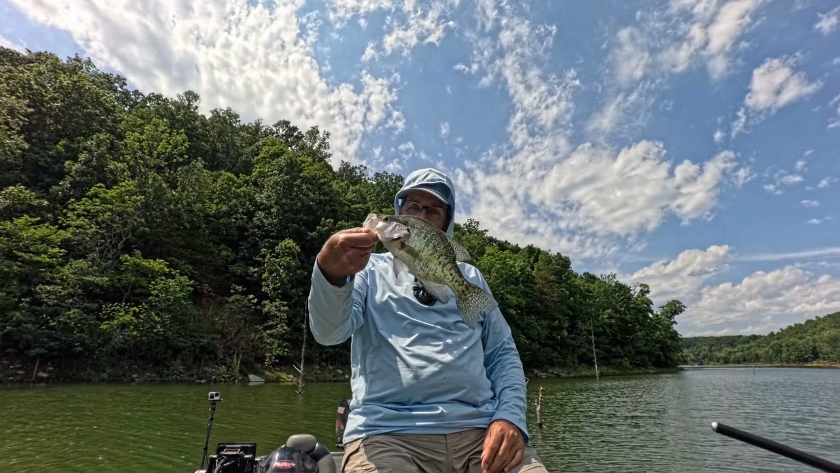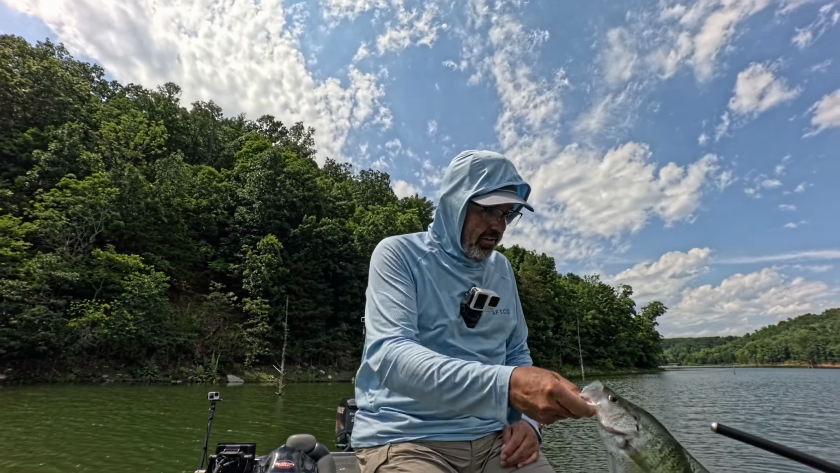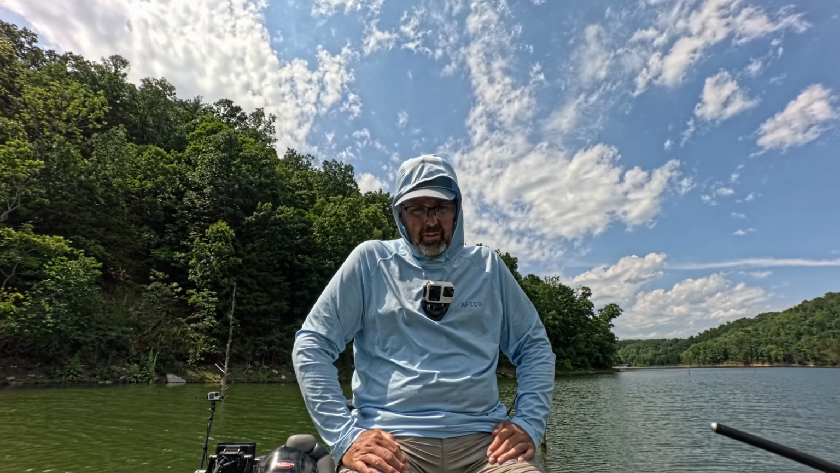Another good fryer, about an 11-inch fish. I think you could go around up in here and hit all of these trees up in here. The bite's turned back on. The bite was off when I first came out. I was targeting those same fish, wasn't able to catch them.